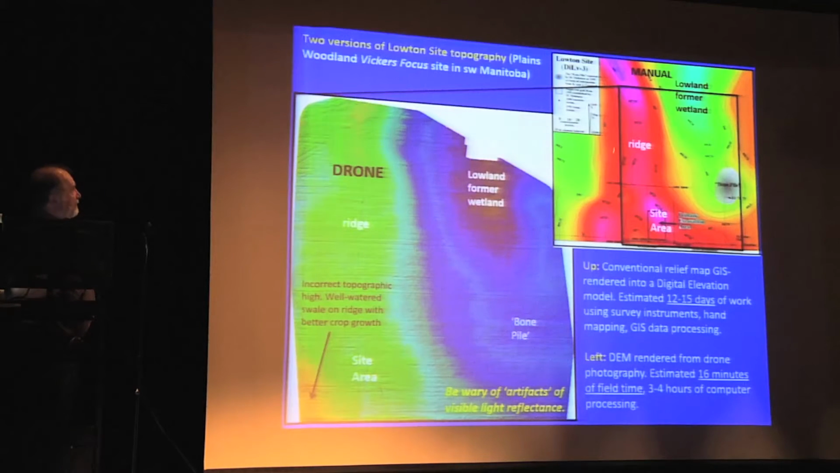This is the map that I produced using conventional methods back in the early 2000s. This is probably a former wetland through here and through here, and the agricultural village is located on this well-protected high and dry ridge that's surrounded by wetlands to protect it from prairie fires.